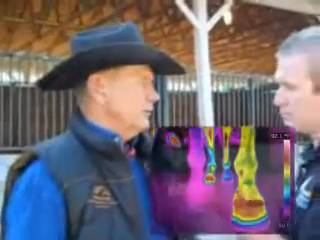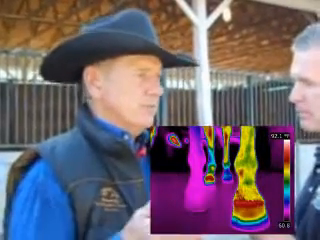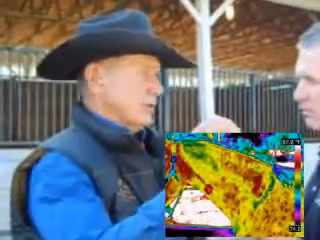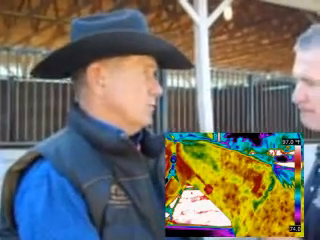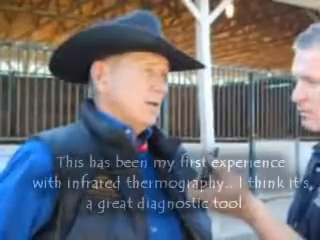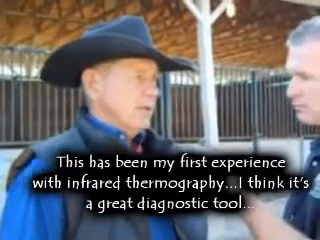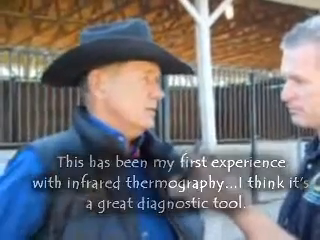I don't think that you can throw all the other diagnostic tools away, but I think this is a very, very powerful tool that gives horse owners a quick direction to go and say, look, this is where he's sore, and this is where he's getting a whole bunch of extra blood flow, and it's in those muscles and they're hot, and then you really can tell. This has been my first experience with it, but I think it's a great diagnostic tool.